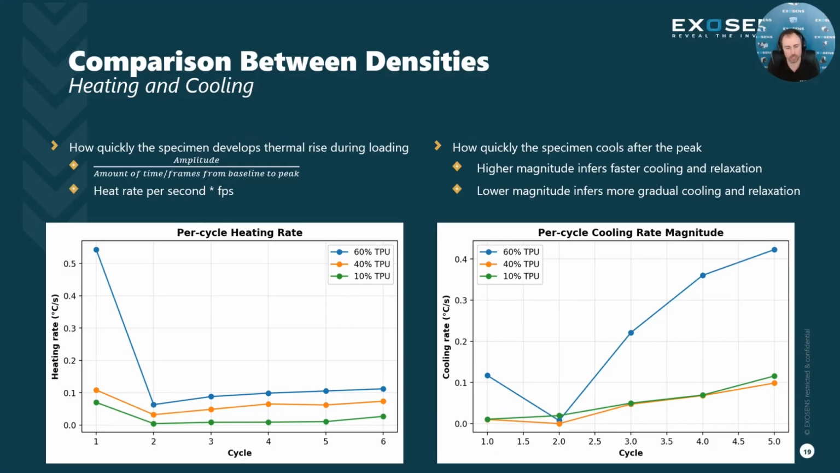And we saw that in the temperature profile. So that maintains something very stable, although at the end we see a little bit of heating there as well. But the 60% case has a higher heating rate, and we see that around 0.1 degrees Celsius per second towards the end there.